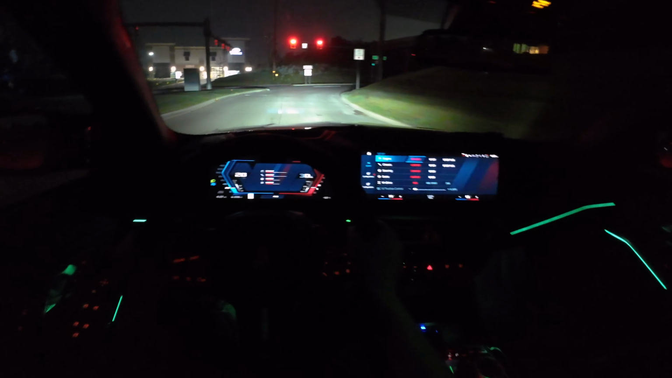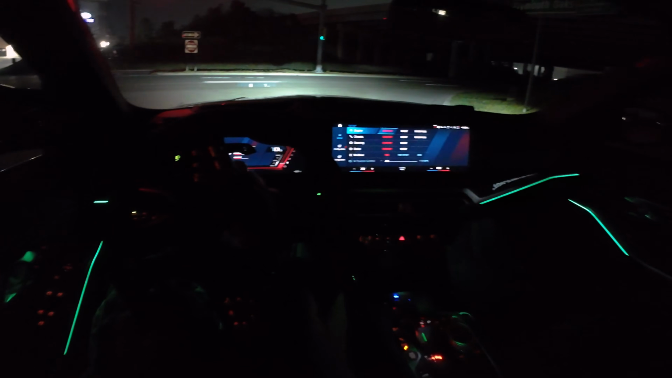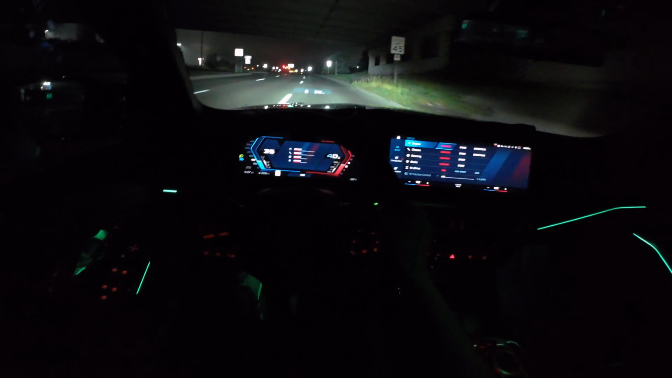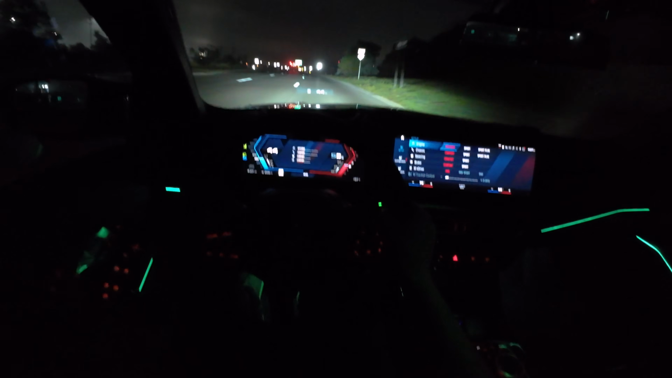Carbon ceramic brakes feel awesome, really easy to modulate, good initial bite. Driven on some carbon ceramics recently that did not have good initial bite, and this M3 CS really feels good. They are an $8,500 option, which is expensive, but if you're going to be doing any type of track work, it's probably worth it.